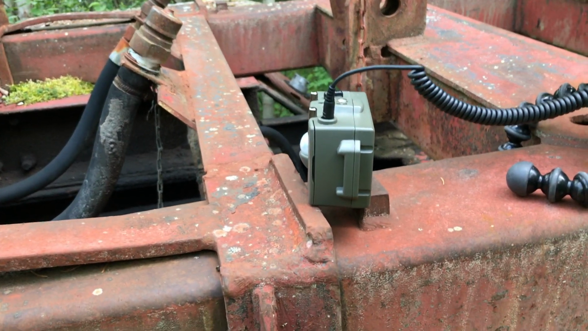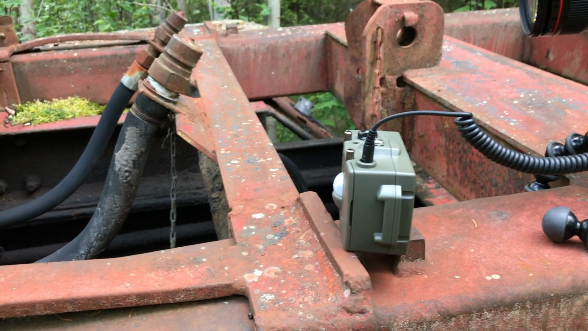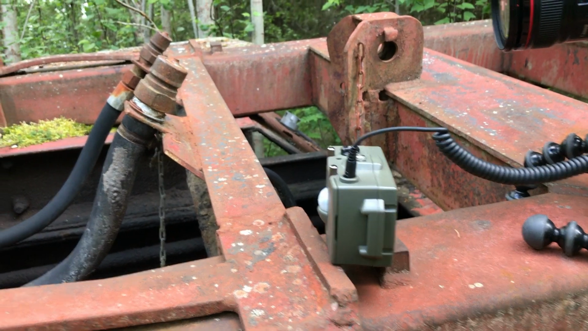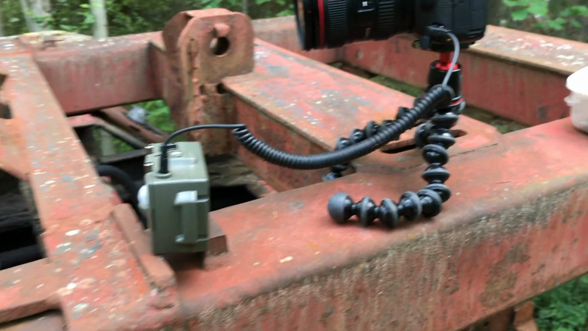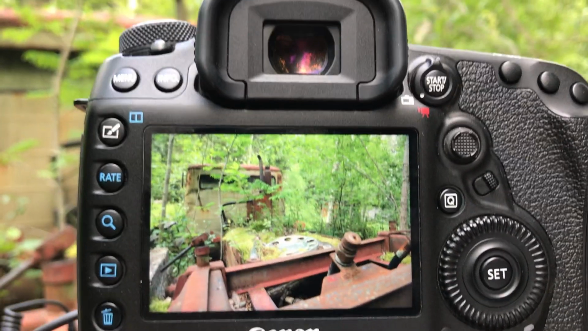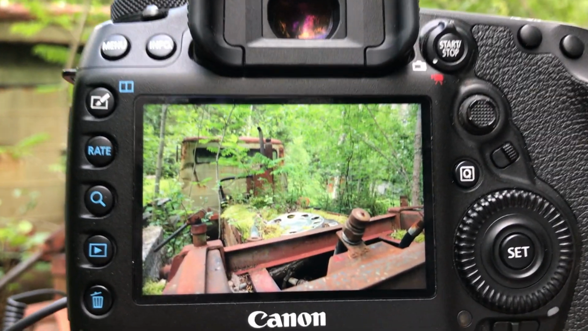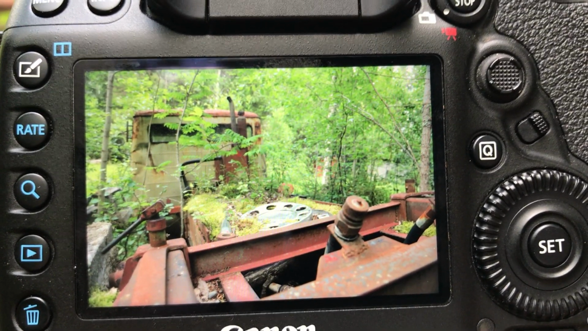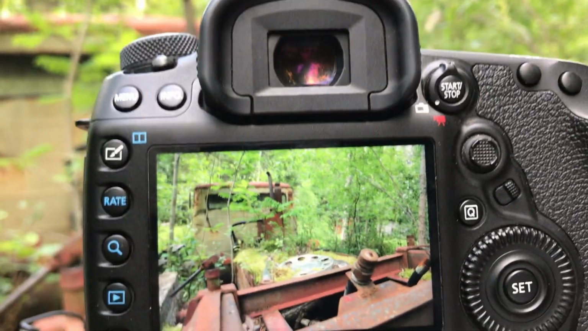Just put in the sensor here, so I really hope it doesn't get knocked by a squirrel, but I haven't really got an alternative. Yeah, that works. So we'll see what happens. This is the shot, and I'm hopefully going to have squirrels sit on that piece of metal. But it looks quite cool, I think. But we'll see if anyone turns up.